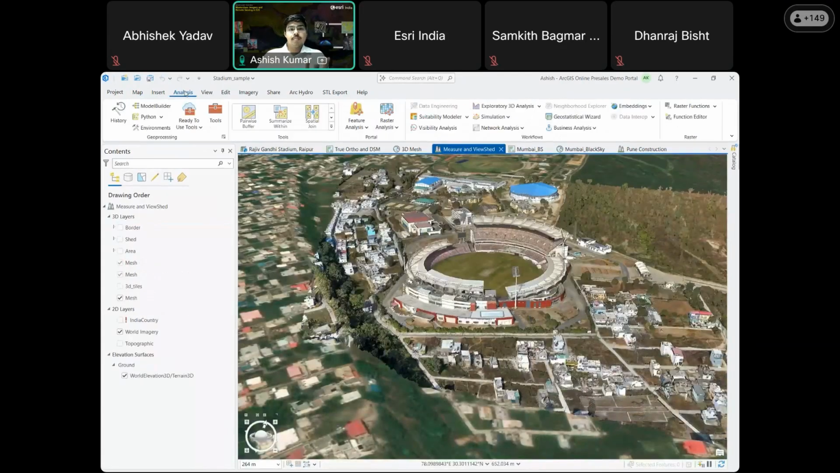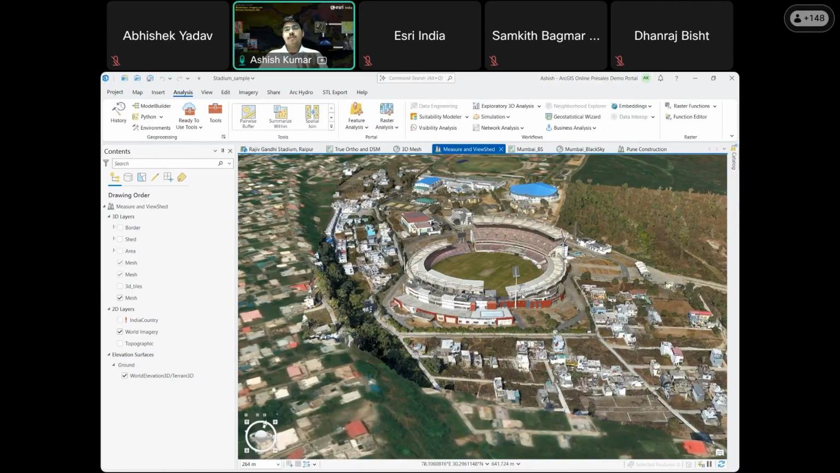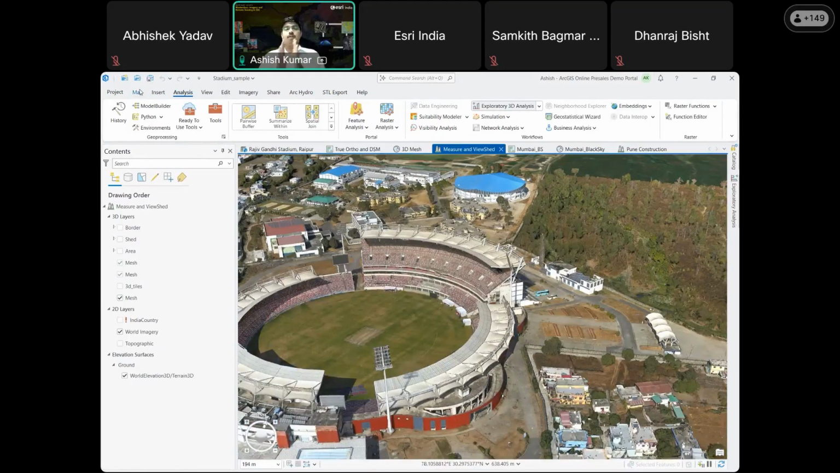And not only the visualization, we can do different types of analysis on the go. For example, I'll show you some analysis and simulations that you can do on the fly. I'll show you some exploratory analysis. For example, if a person is sitting in this particular stadium, what will be the viewshed from your particular seat, and what is the viewshed area that you want to see from that particular building.